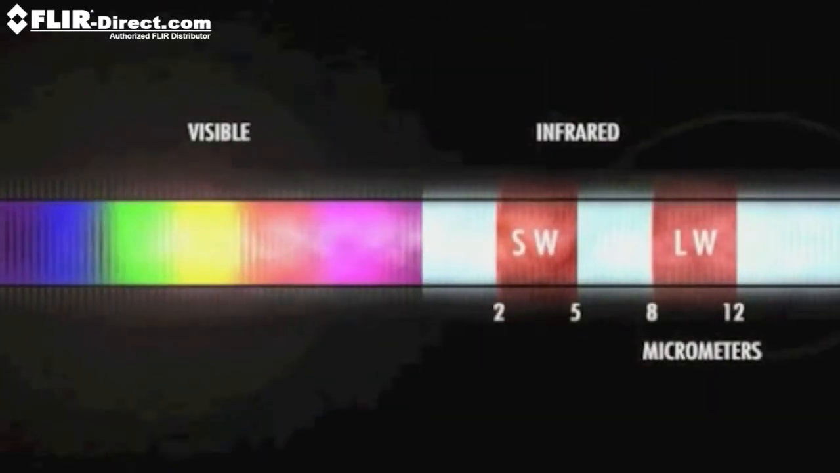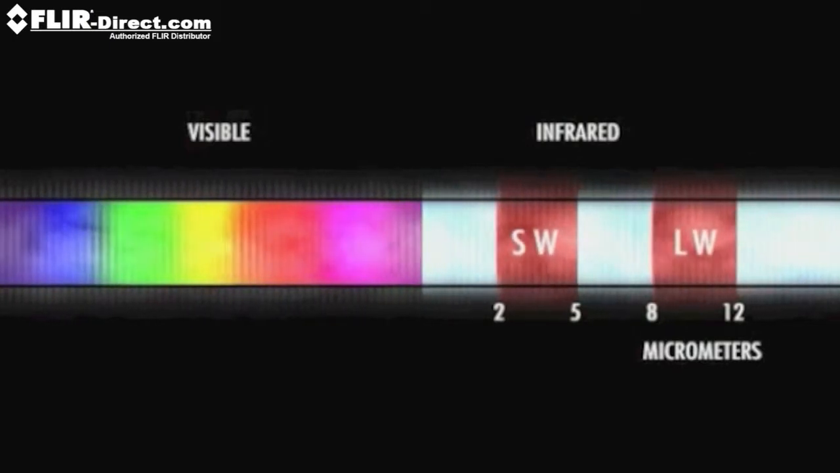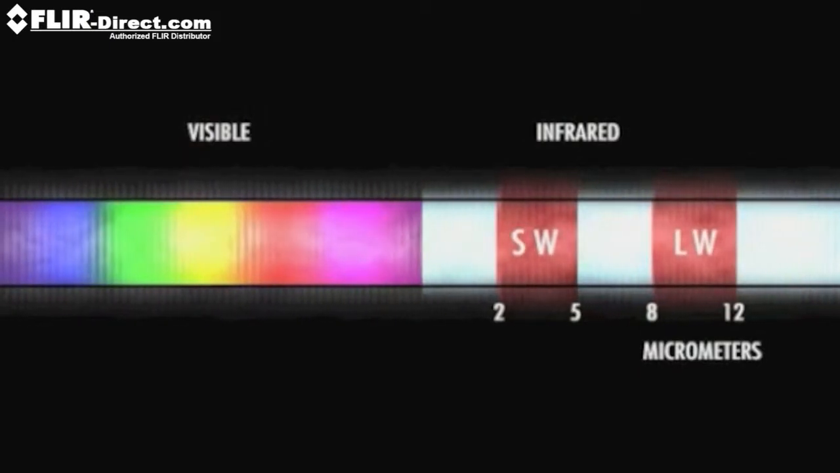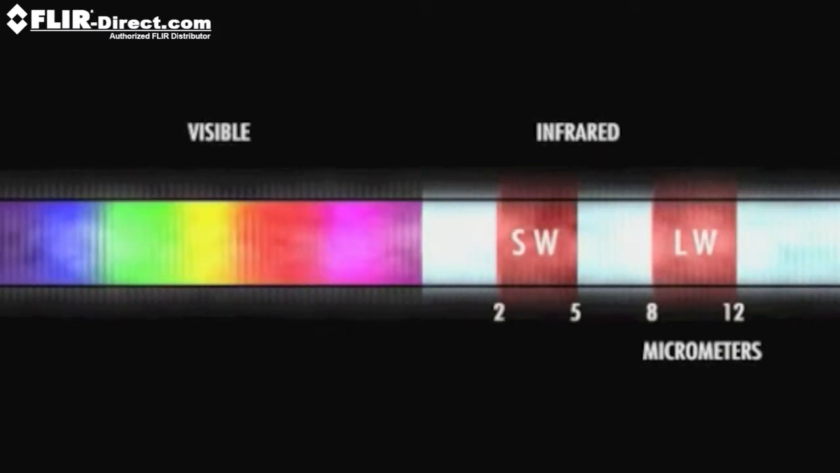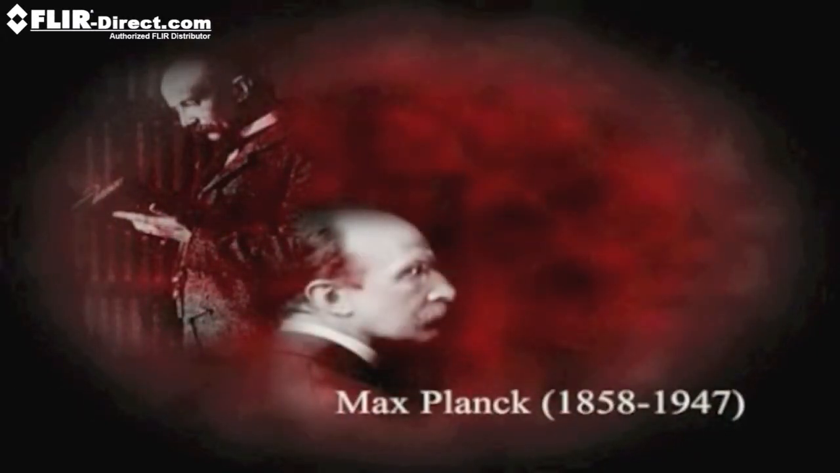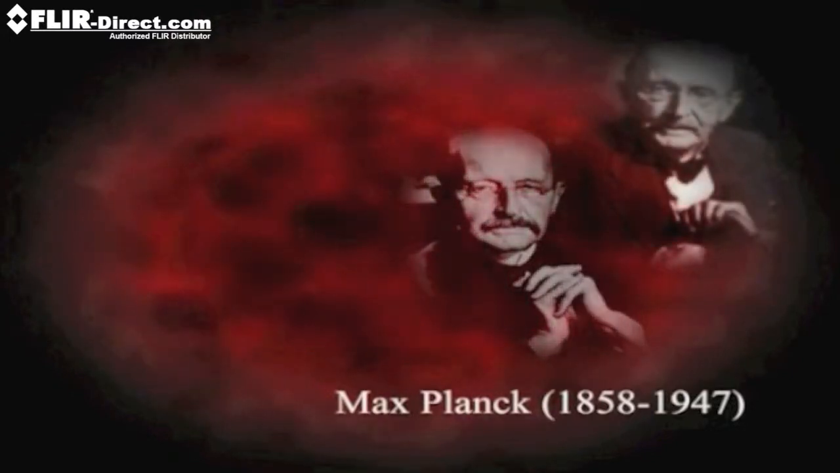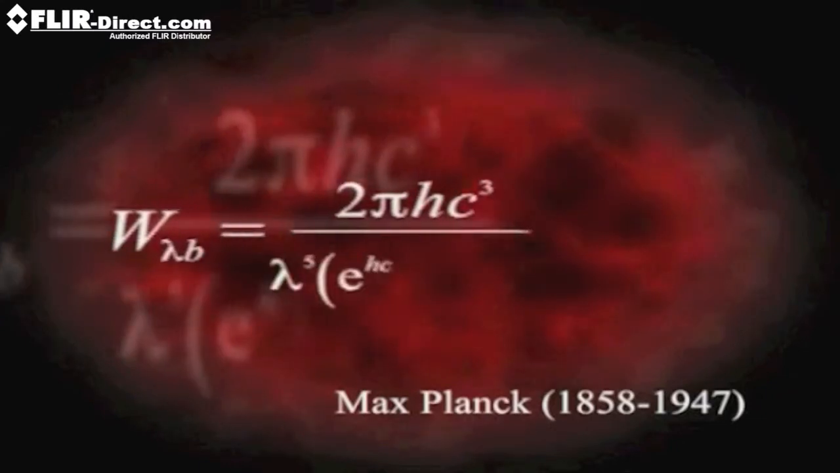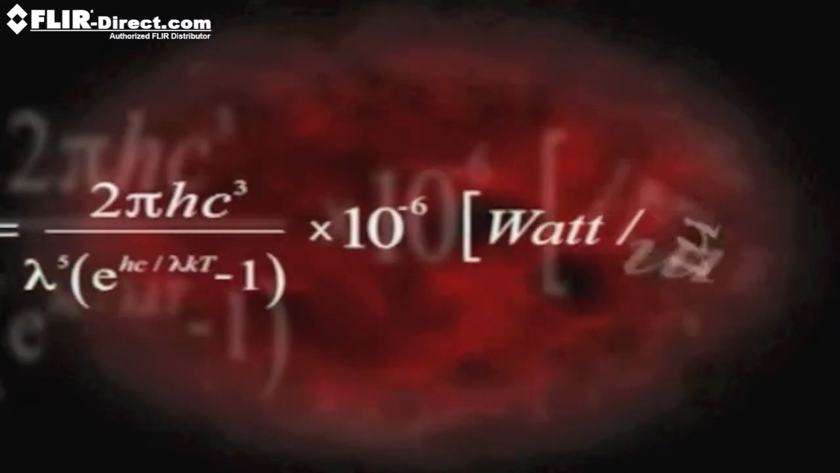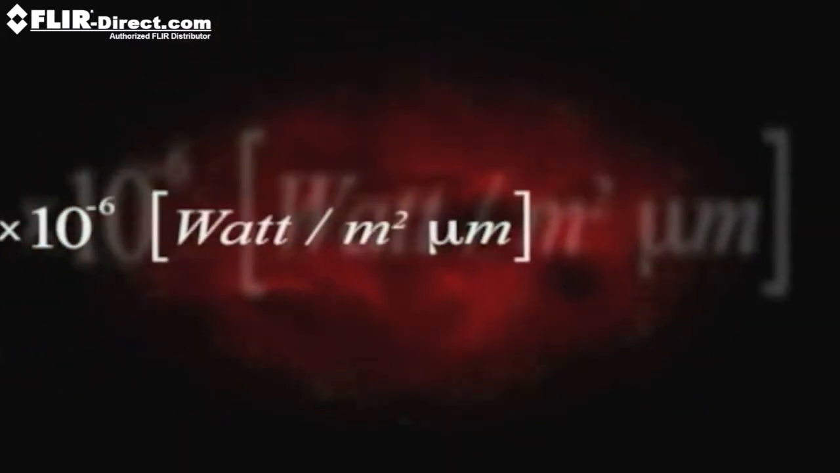Infrared radiation lies between the visible and microwave portions of the electromagnetic spectrum. The difference between infrared and visible light is the wavelength. Infrared has a longer wavelength than what we can see with our eyes. We can illustrate this in another way too, using Max Planck's law of radiation formulated in 1900. It's an equation that produces a curve which illustrates that the warmer a body is, the greater its emission at each wavelength, and the shorter the wavelength at which emissions peak. It seems complicated, but it isn't.